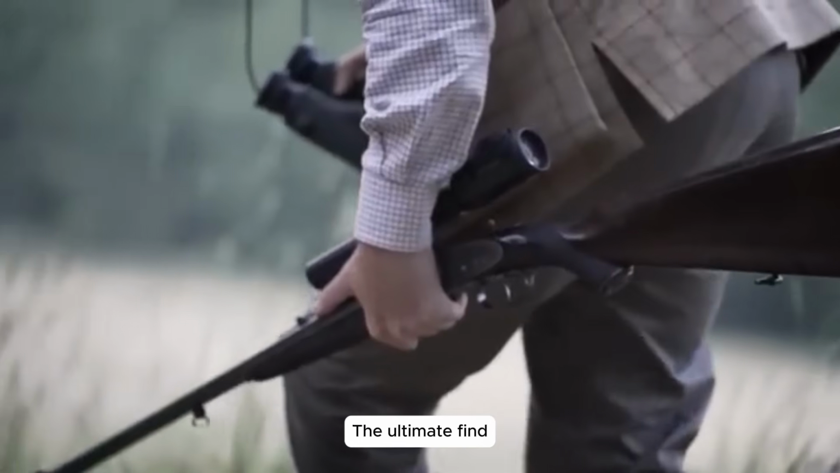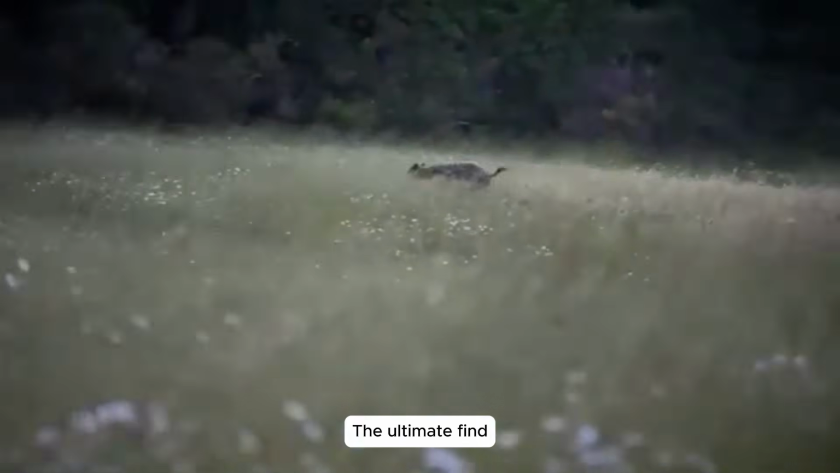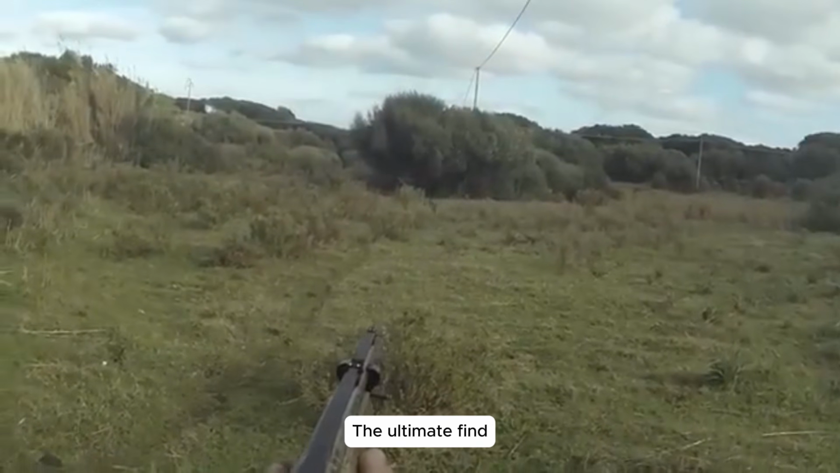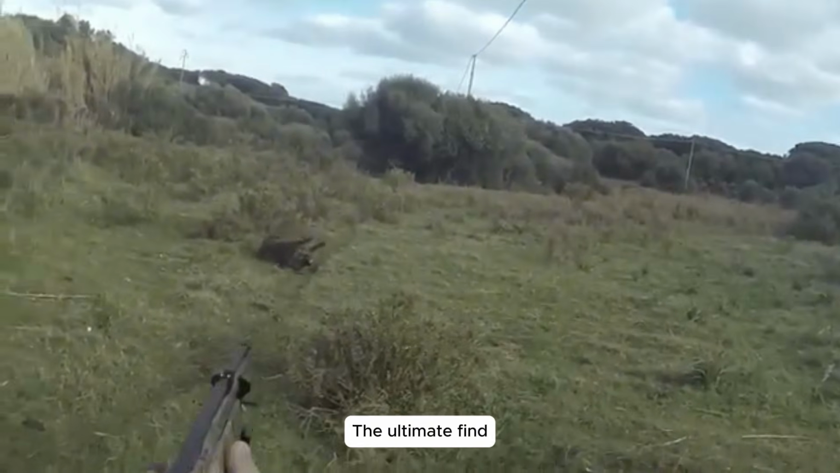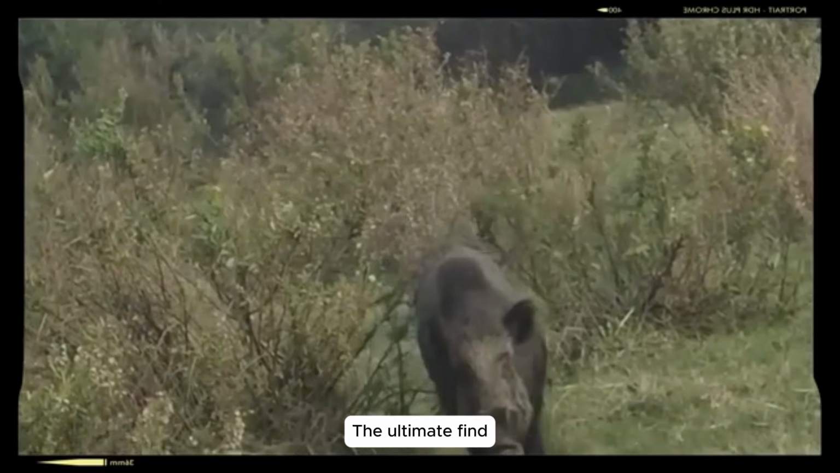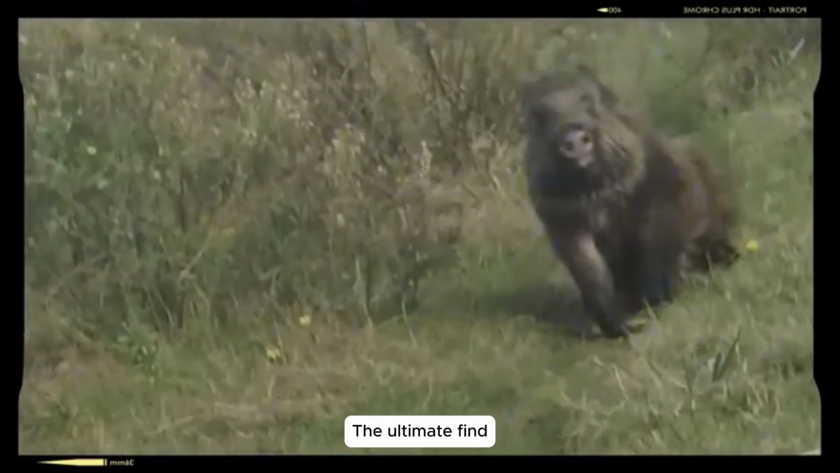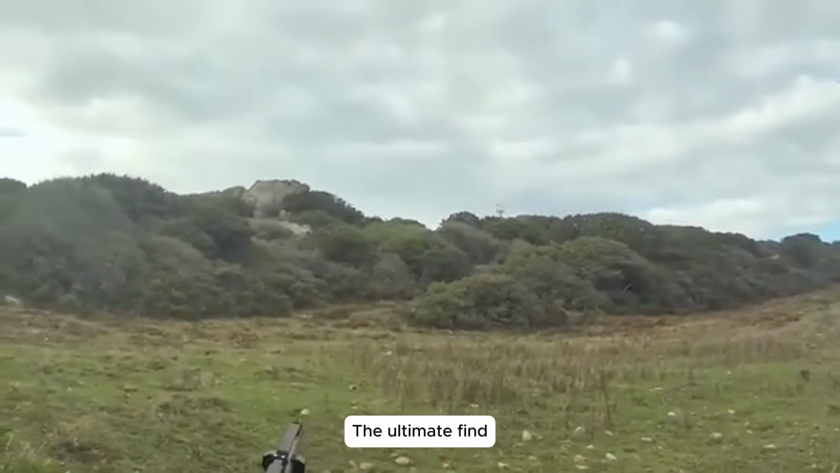Chris's close encounter. Ten minutes into scouting, Chris and I followed the hound's urgent barks, racing toward the action. Adrenaline surged as a massive boar charged Chris. He fired swiftly, but the beast's sudden counterattack left him lightly injured. The boar collapsed 200 meters away, a stark reminder of the stakes in our relentless battle.